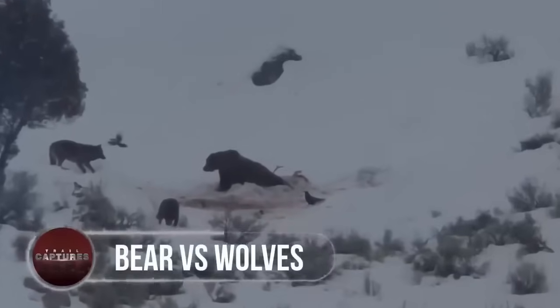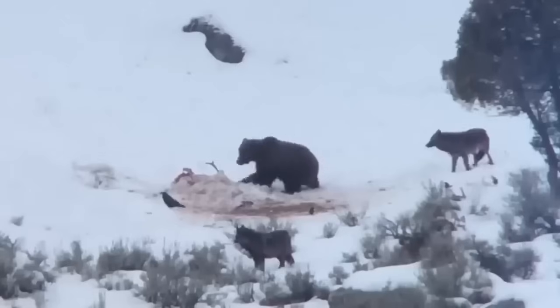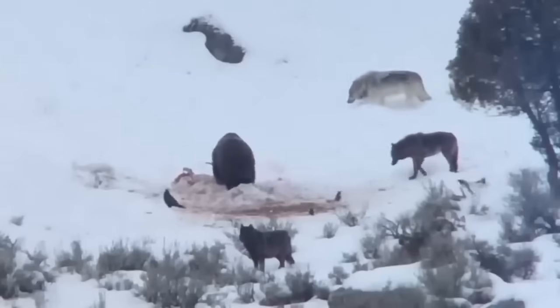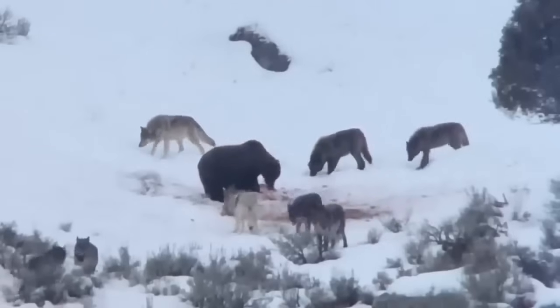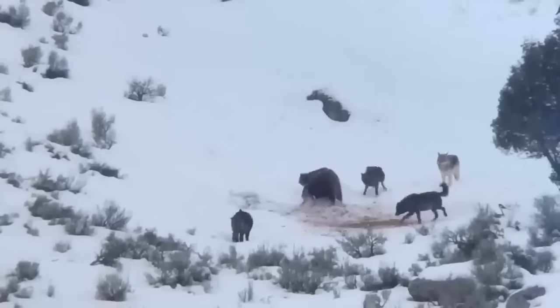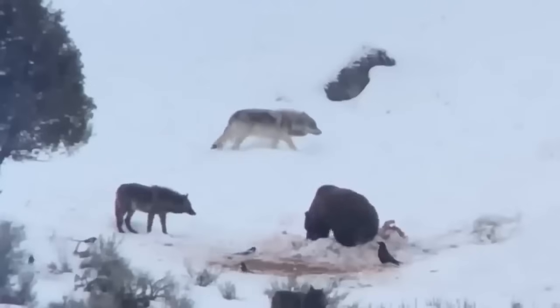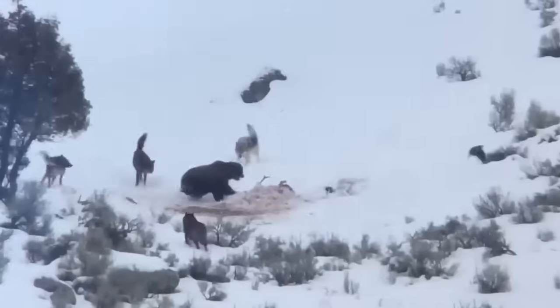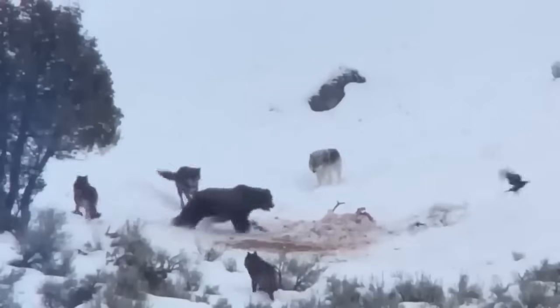Bear versus wolves. A video posted in 2019 shows a horrific interaction between a huge grizzly bear and wolves. The bear could be seen standing on a carcass and taking bites of the fresh meat, which was actually a huge elk taken down by a pack of wolves, who, on their return, were surprised to see another huge predator hijacking their kill, and then began a war for the meal.